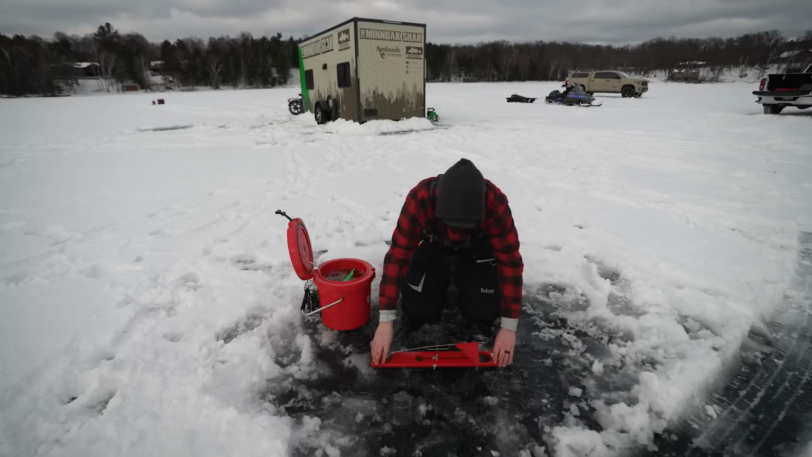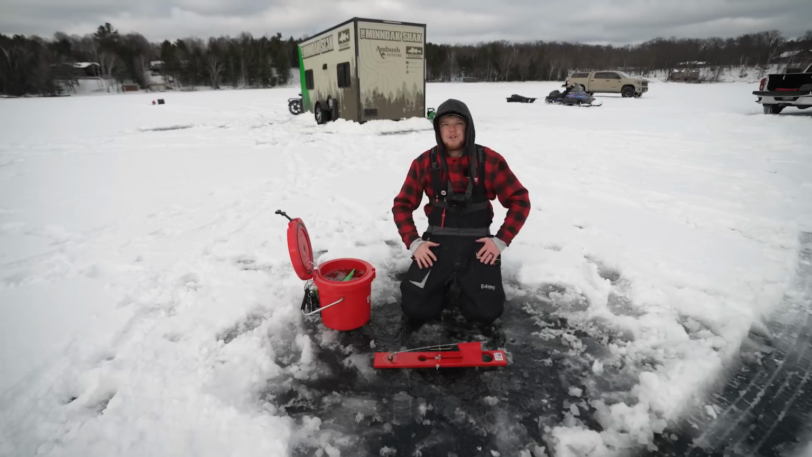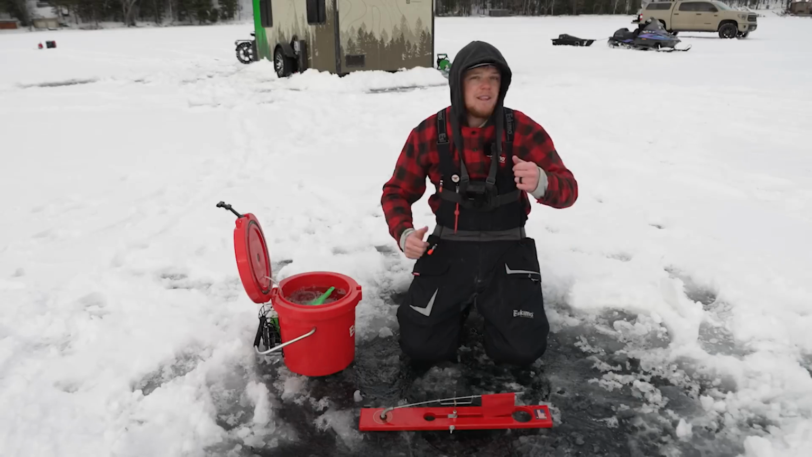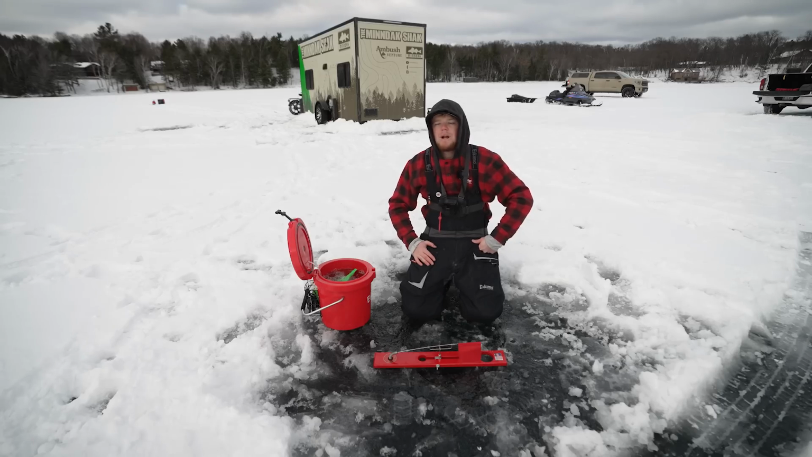First flag of the night is set. I'm super pumped for tonight. We got this awesome, luxurious shack behind us, some good buddies, a bucket of minnows and tip-ups. We're gonna get my other tip-up set up, and we're gonna jump in the shack. We'll show you guys the Mindak shack. If you guys haven't seen it, give you a little walkthrough of the Ambush.